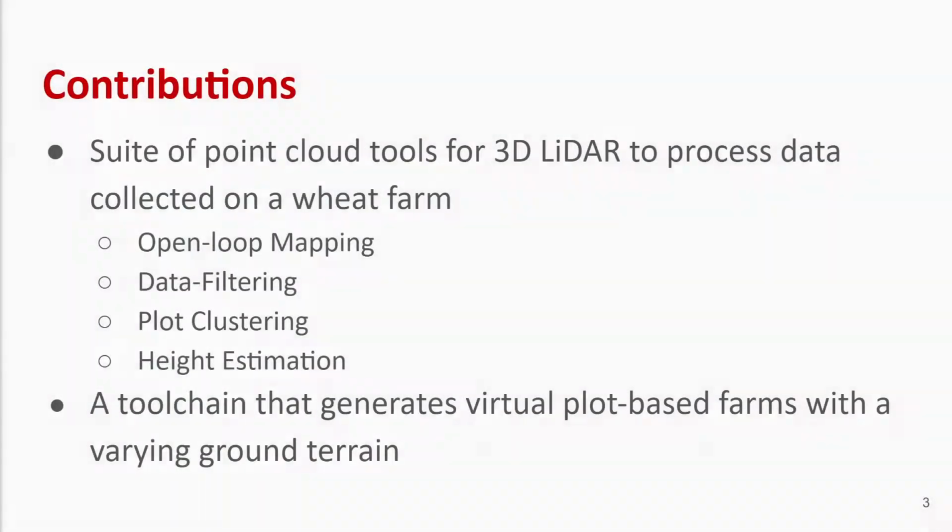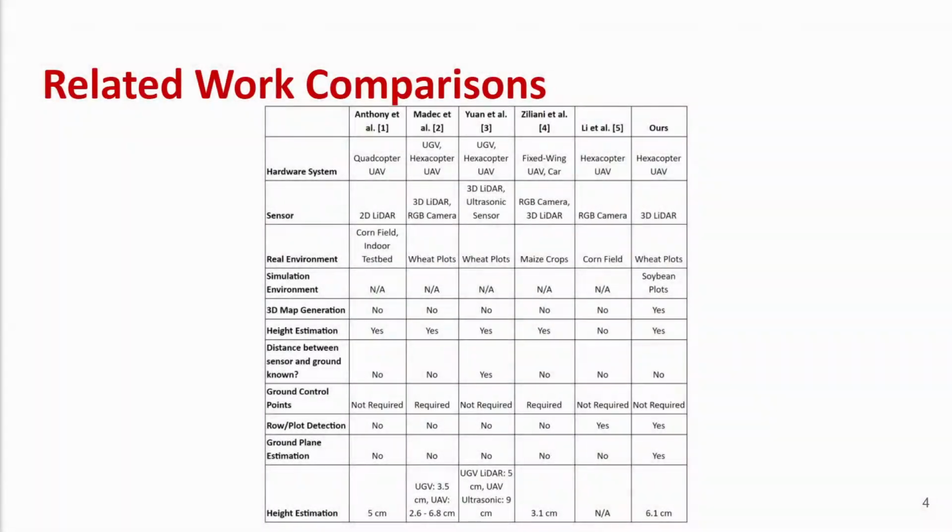Our work has two main contributions. First, we developed a suite of point cloud tools to process farm data. Our data was collected from a wheat farm, and we have made these datasets publicly available. Second, we created a toolchain to generate virtual plot-based farms with a parameter-controlled varying ground terrain to help with simulation studies.